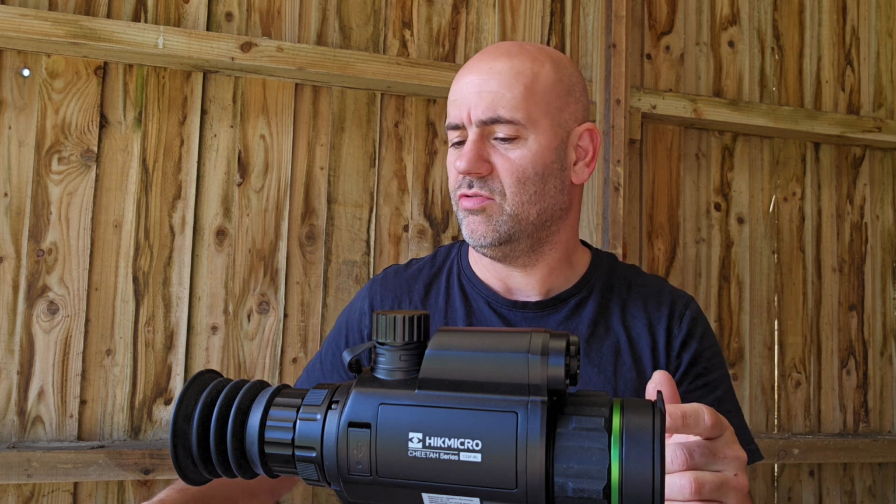I'm going to be completely honest about this scope. It's £550. I'm going to go through the good and through the bad. Fortunately for Hikmicro, there's a lot more good than there is bad, but there's a few little niggly things that I'd like to see worked out. So just really quickly, we'll go through the good stuff.